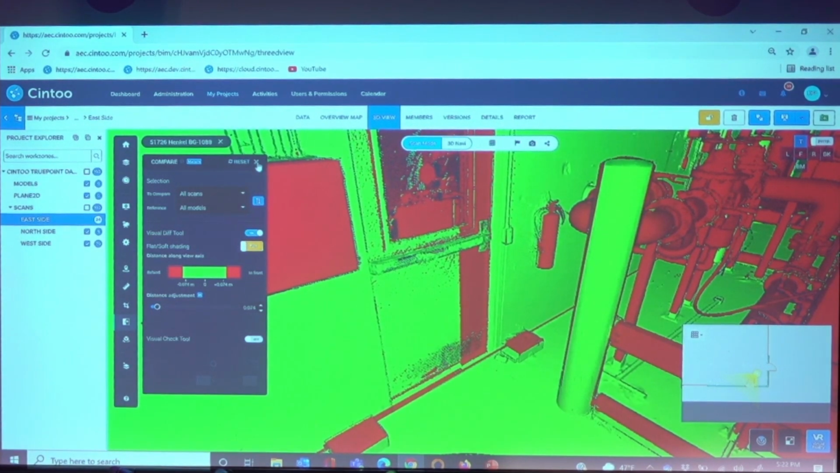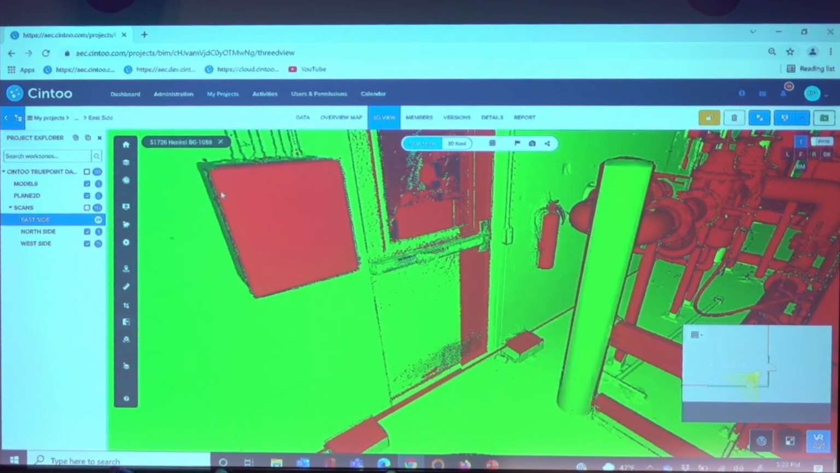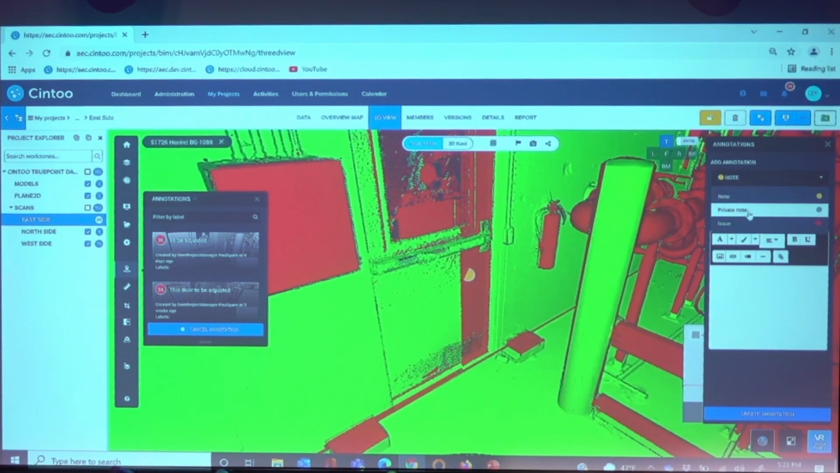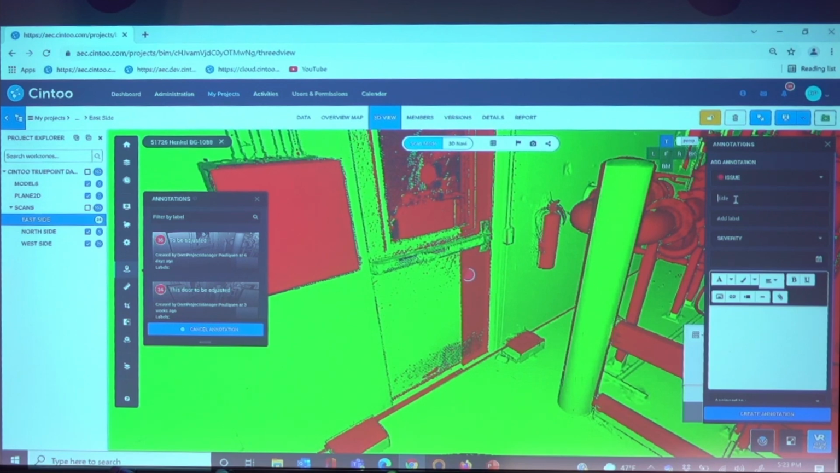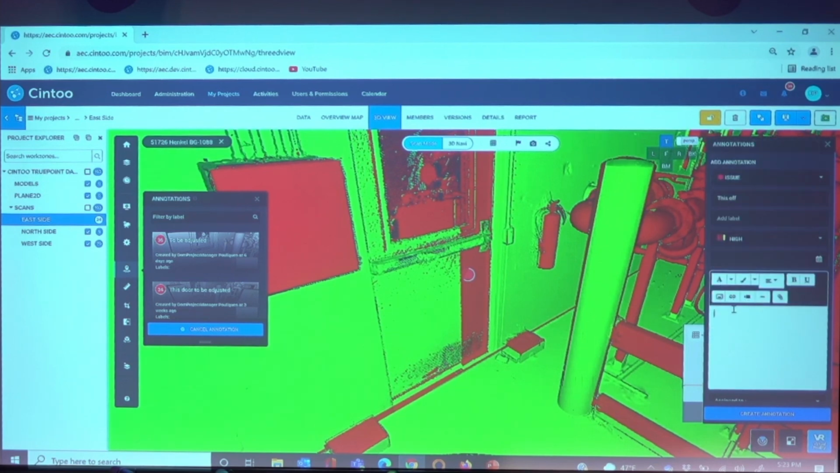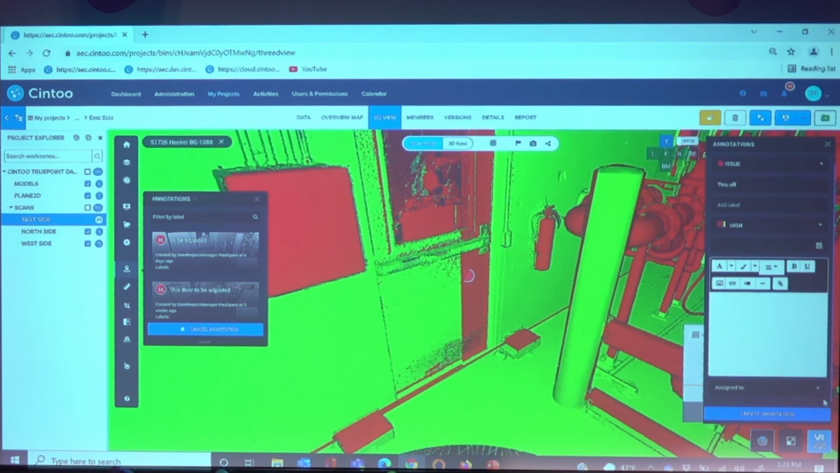So what you will do next, you'll go to the annotation tool, you add a 3D point here, call it an issue, give it a title, this door is off by, okay, needs to be replaced. You can add labels, because at some point, some people here are creating like thousands of issues per project. So you need to be able to add labels to filter those issues. You can add a severity parameter, a due date, add text, photo, video, hyperlink to your issue here. You can also assign it to a team member.